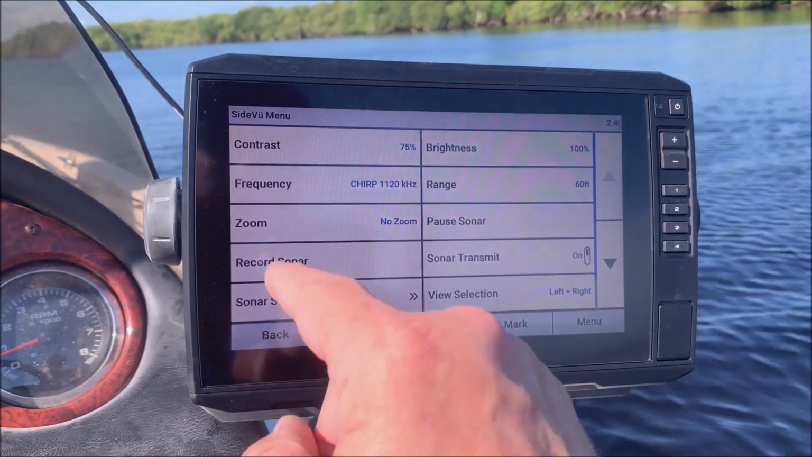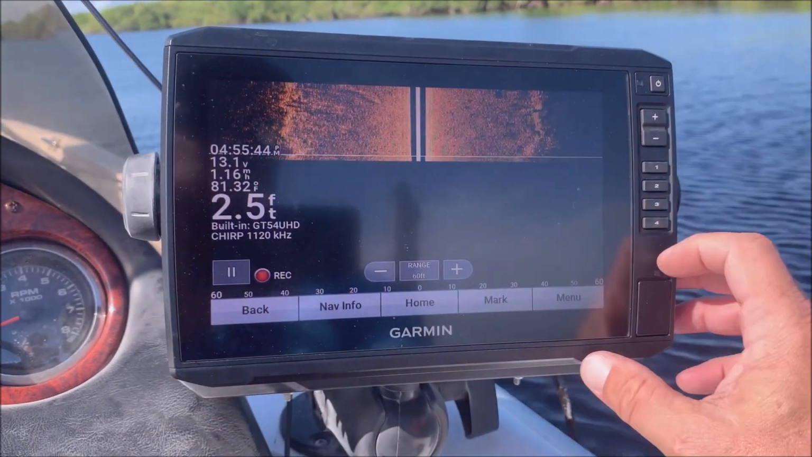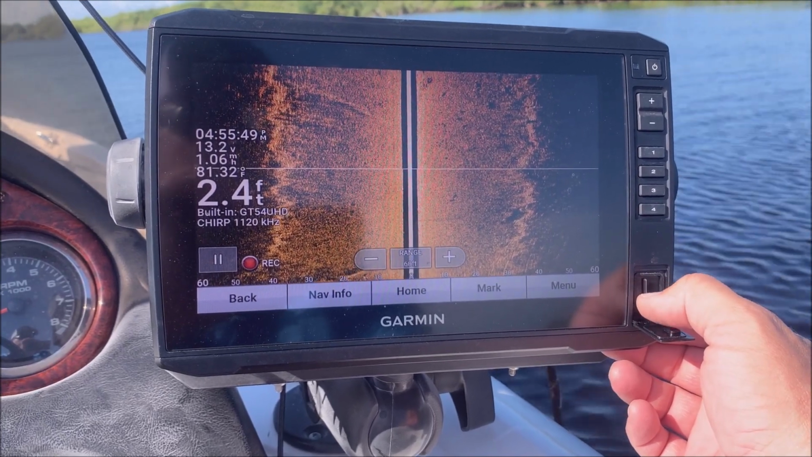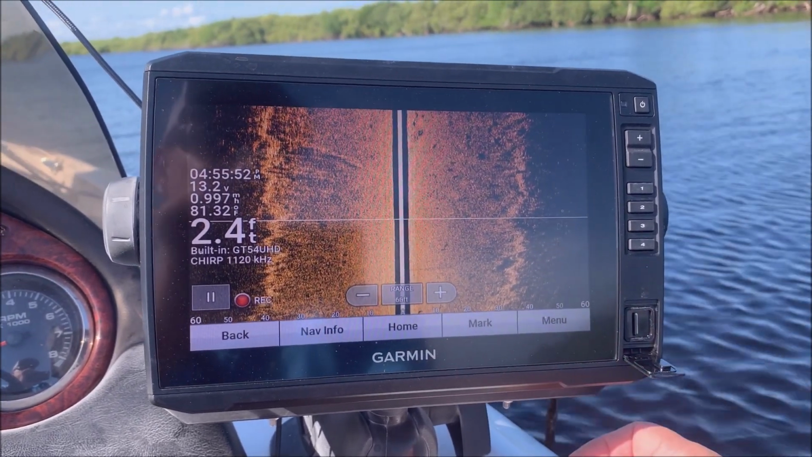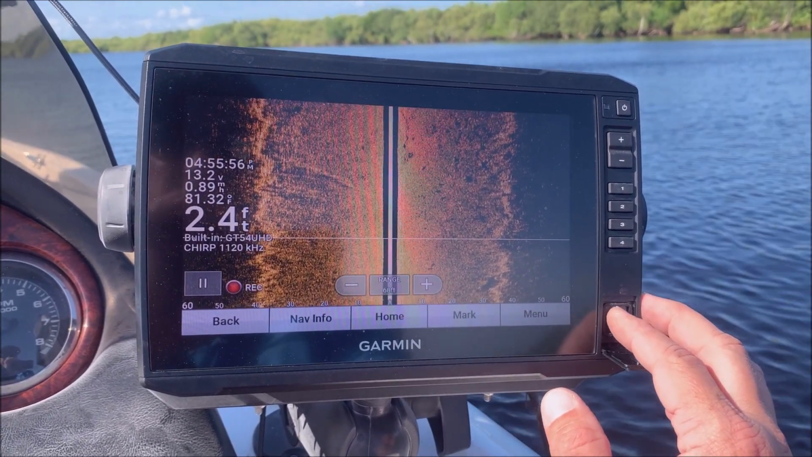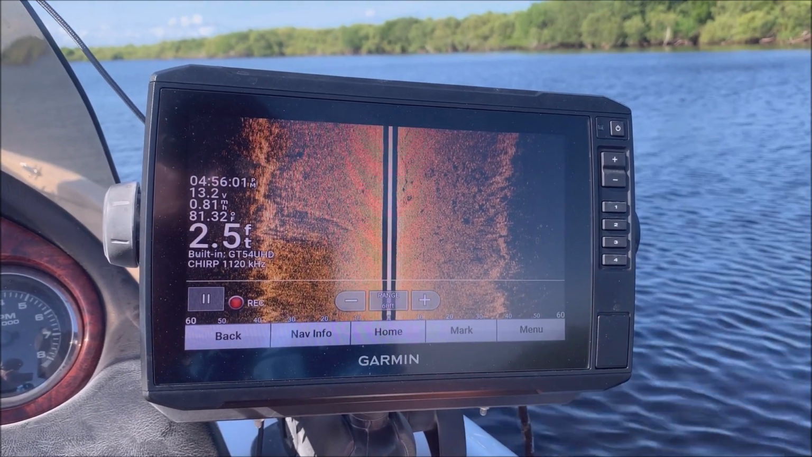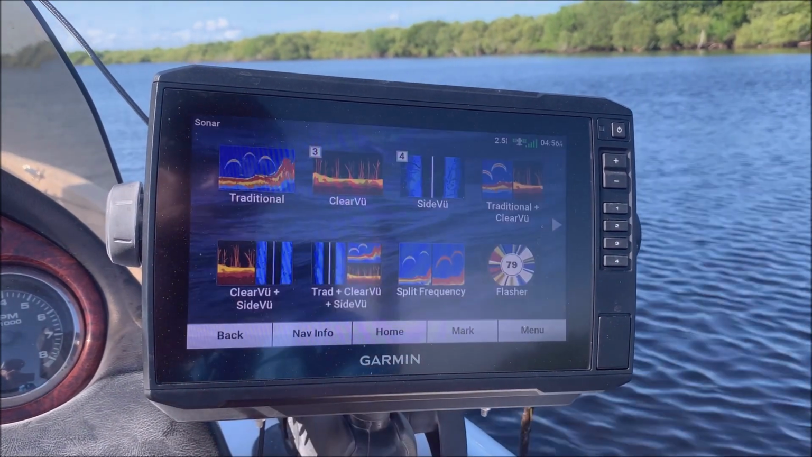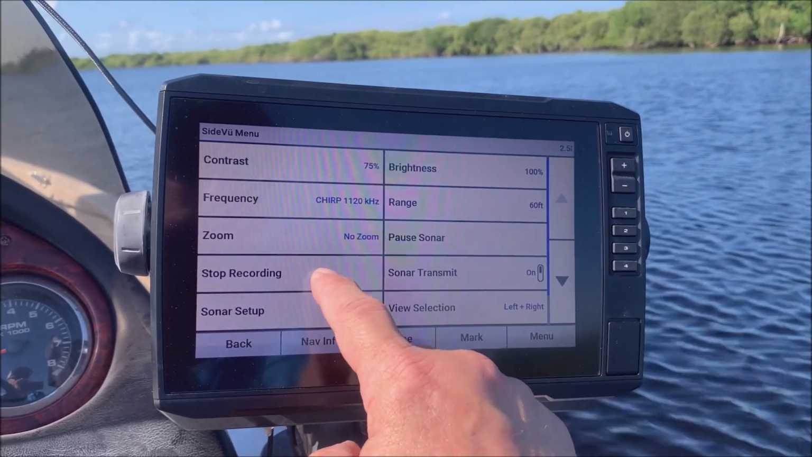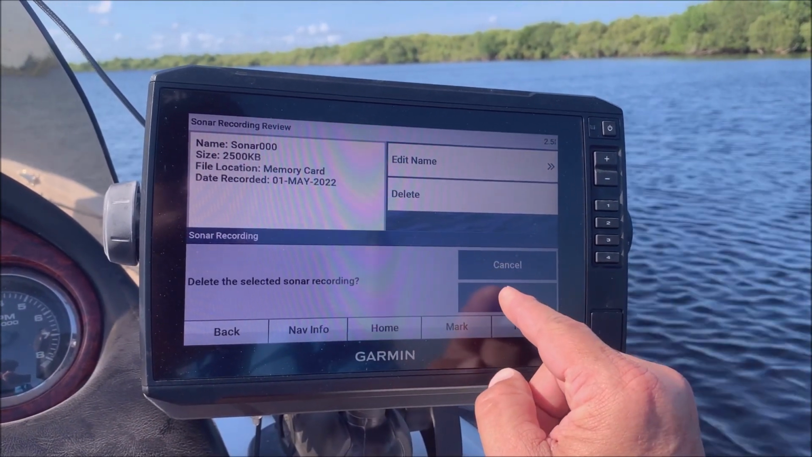Hit menu again. I can record the sonar. All that's going to do is record the sonar to this thumb drive, or SD card I should say. You do want to make sure it's a 32 gigabyte or less, or it will not read it. But you can see right here it's recording, and that'll allow you to go back later and review it. And I'm just going to hit stop recording. I'm going to delete it, but you can also save it obviously.